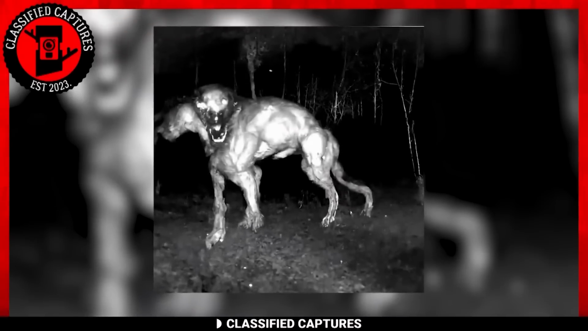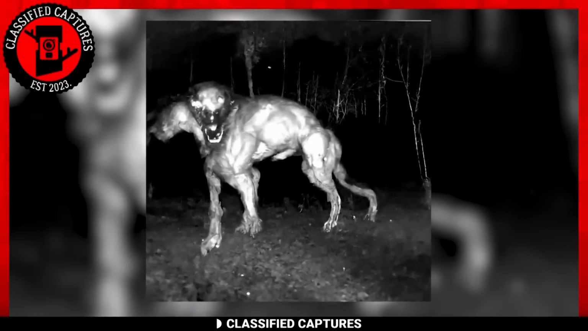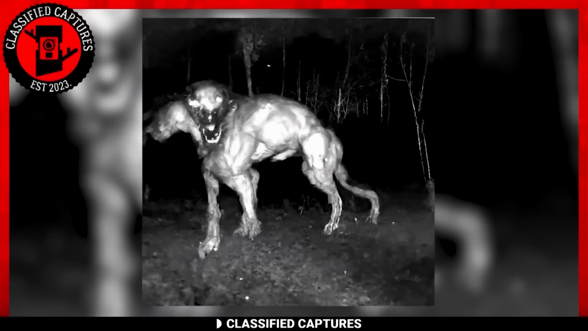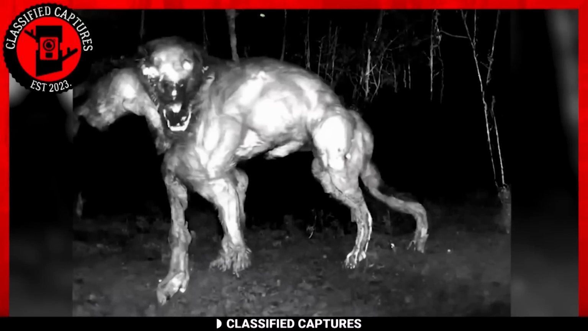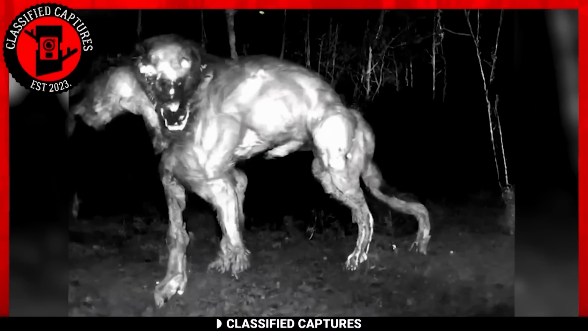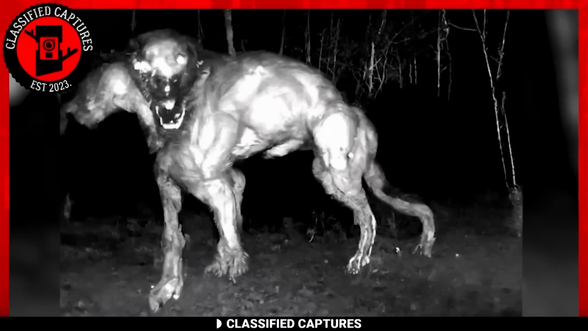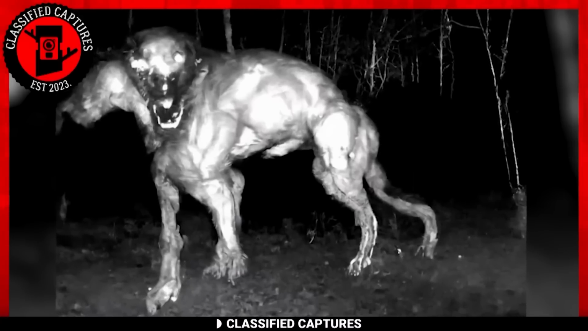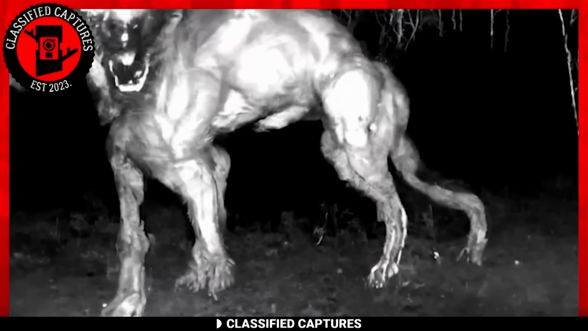Next, we have another chilling capture that unveils an otherworldly creature that defies comprehension. Think I'm exaggerating? Well, take a look. This still image was captured on a trail camera situated deep within a mysterious forest, one akin to the Dark Forest from the Harry Potter series. It reveals a massive, deformed creature with 4 legs and a tail.